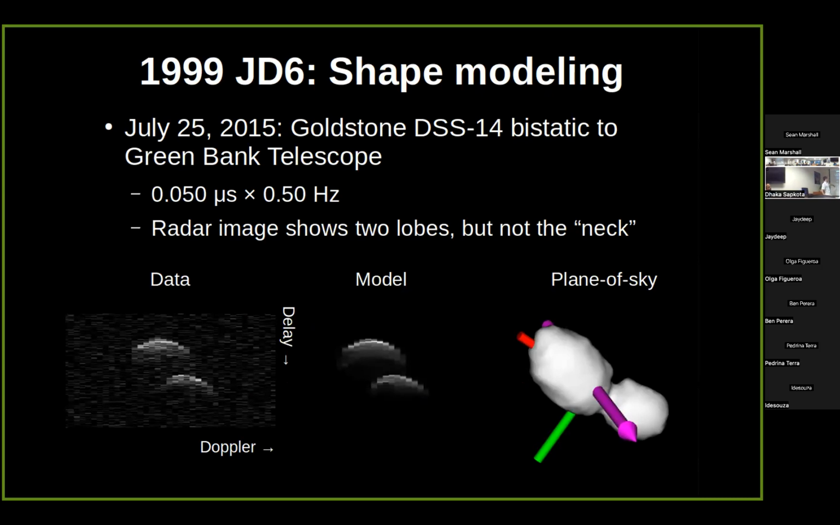Okay, so here's a comparison for the final model. I'll have data frames on the left, model frames in the middle. The goal is to get this to match this as close as possible, and then simulated plane-of-sky views on the right. So you can see two bright edges there from the two lobes. The model does that, yay.